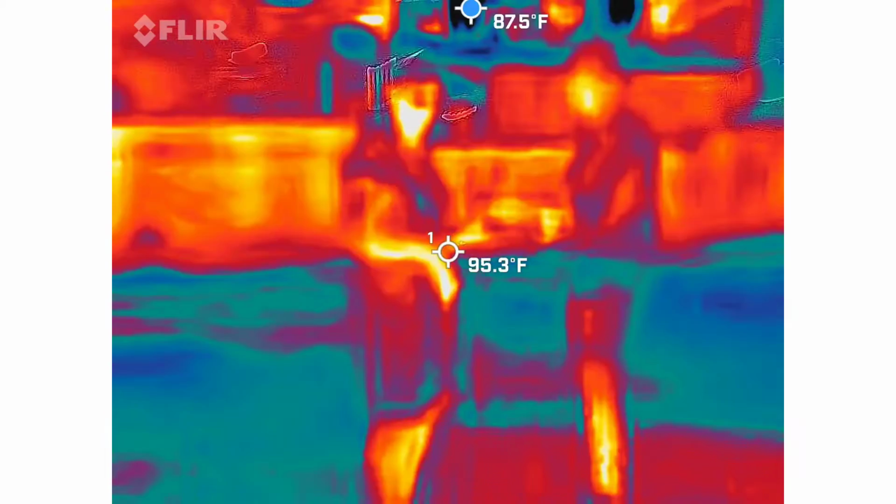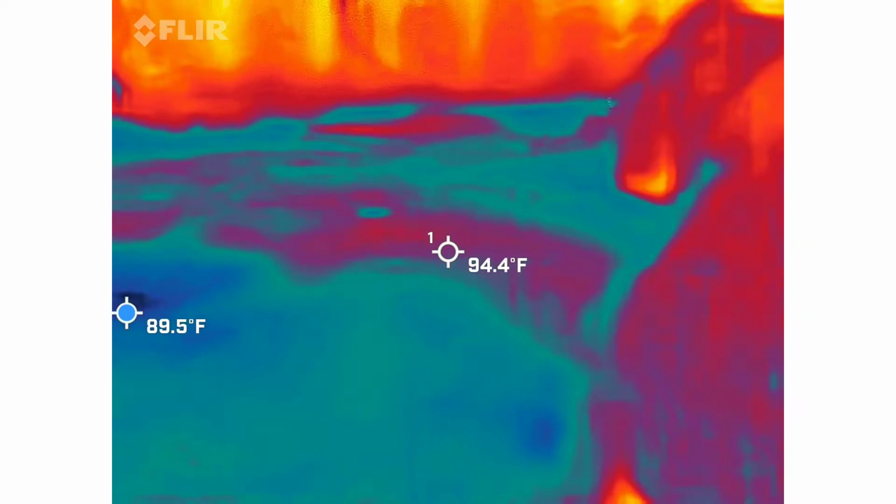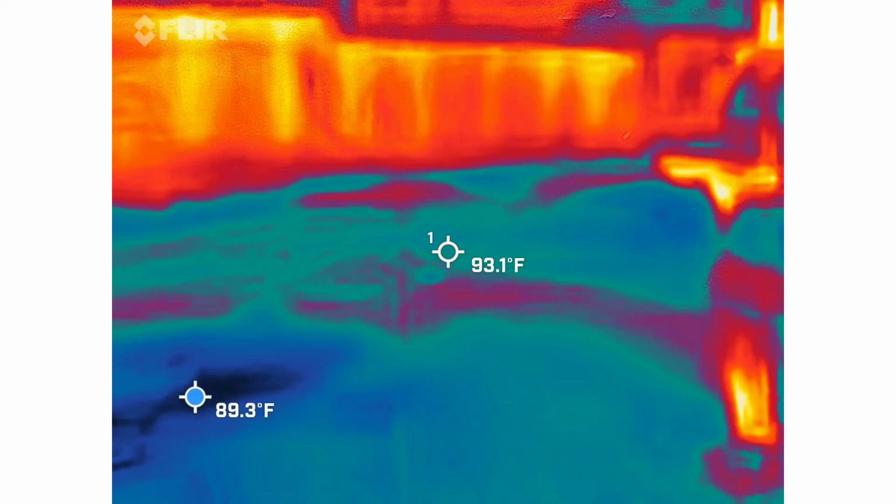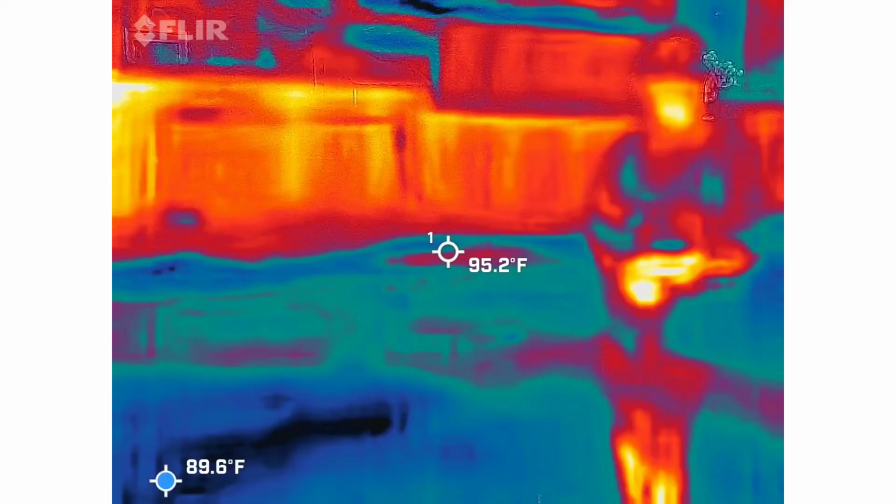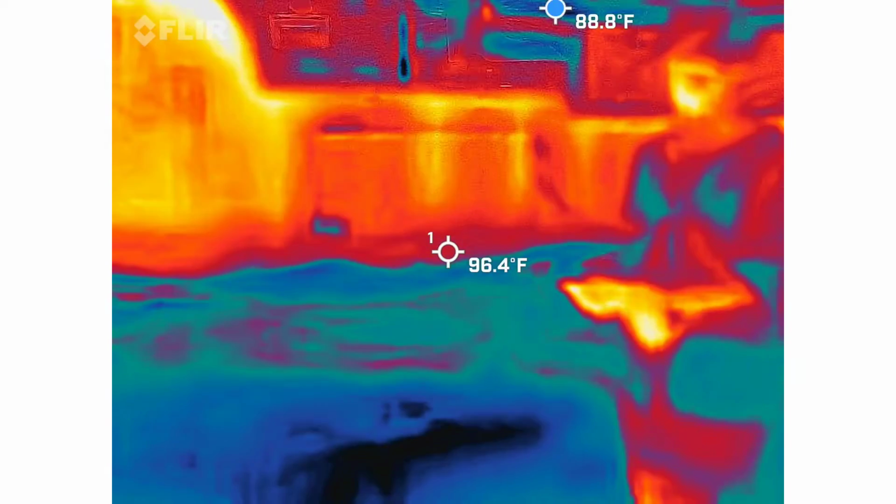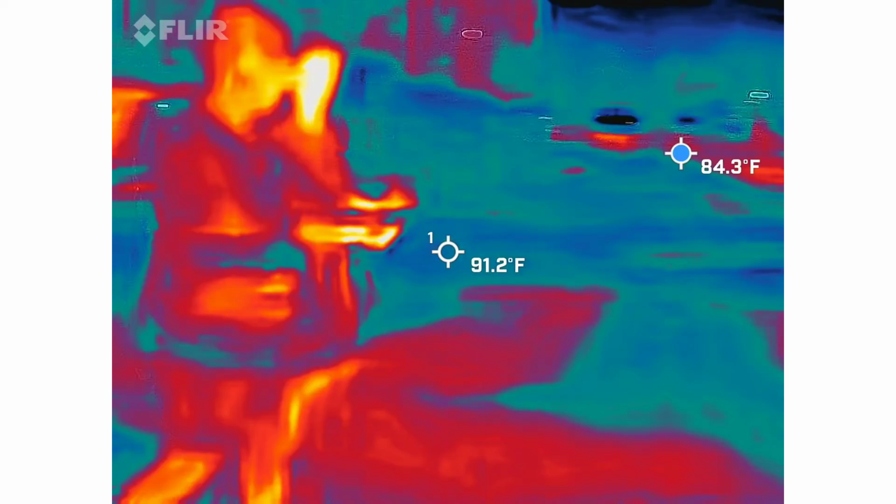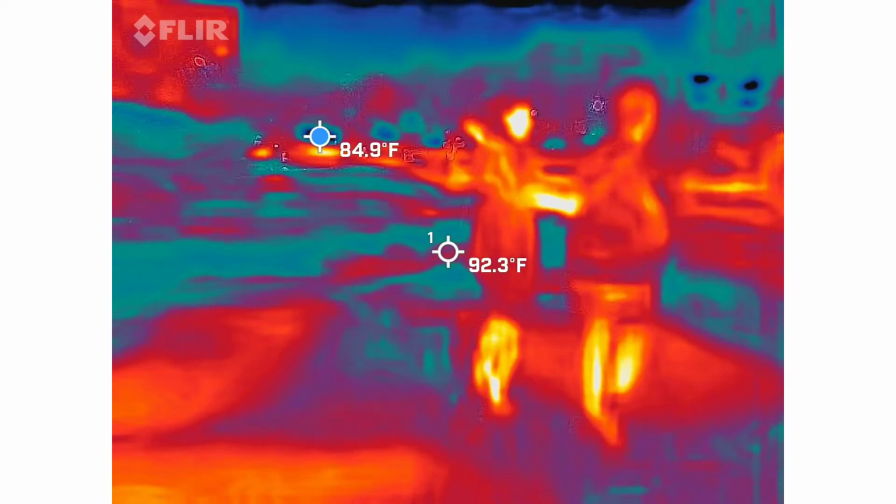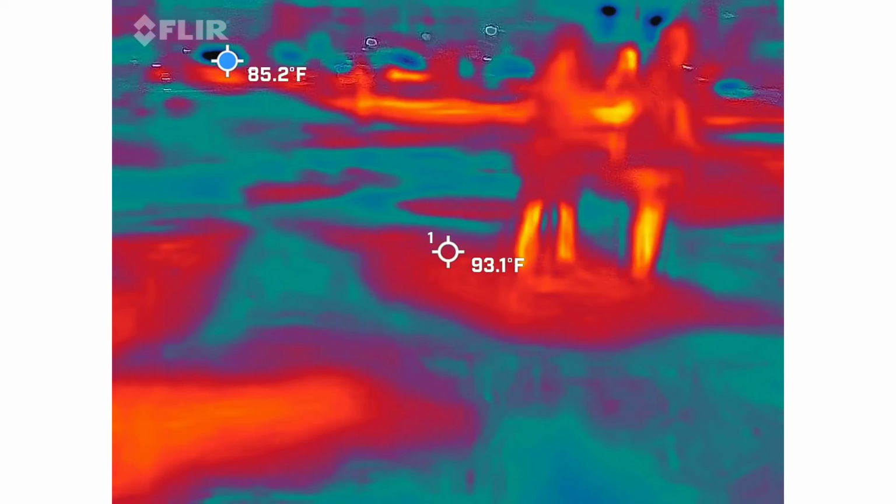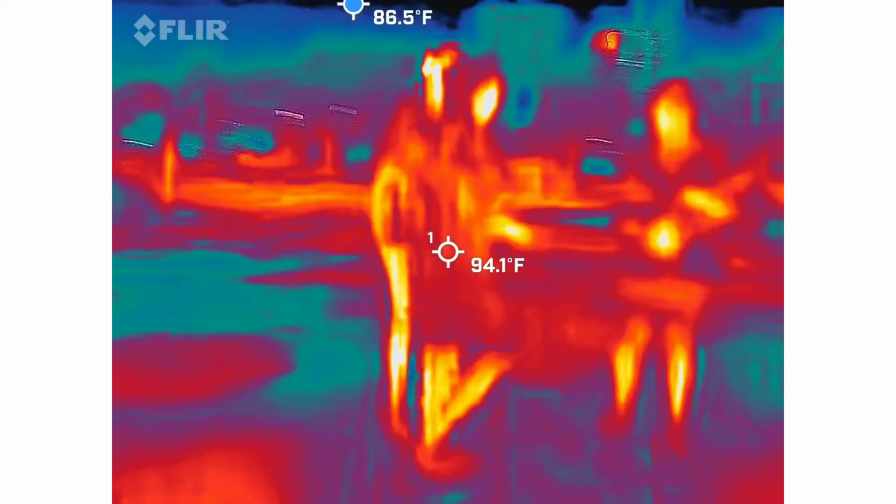Here's a hot spot. You got nothing. Don't fall. It'll be on thermal recording. Eliza. Please talk to me. Nope. See, I don't know.